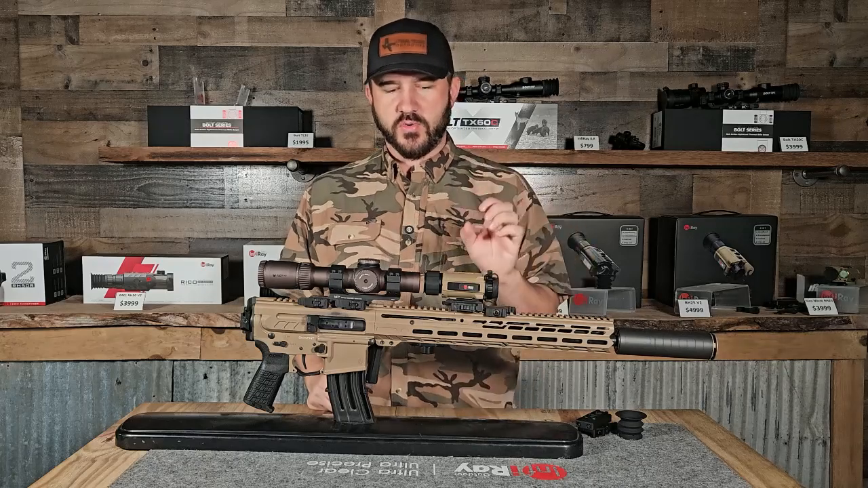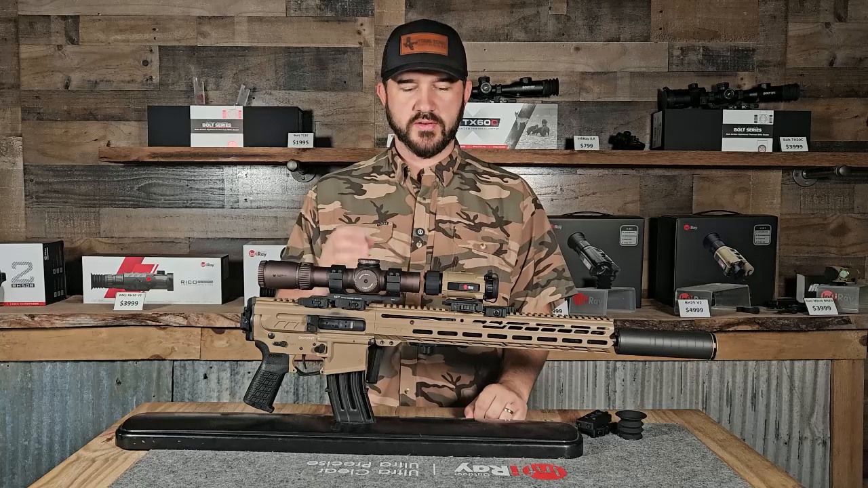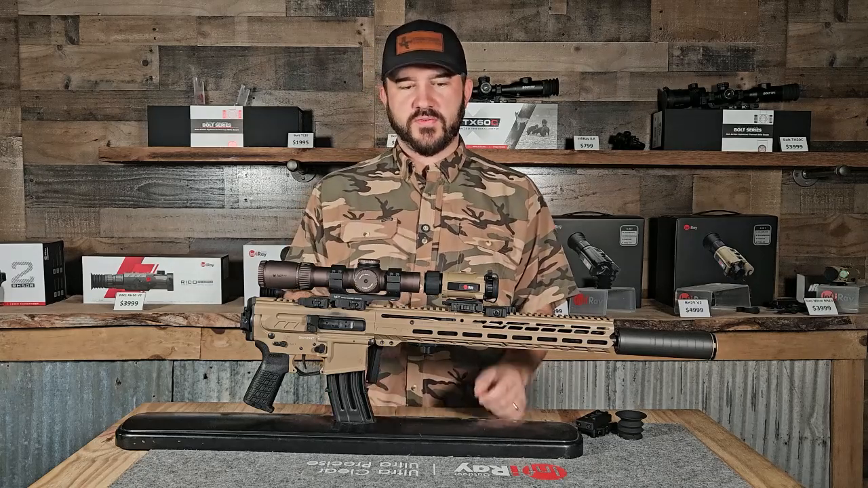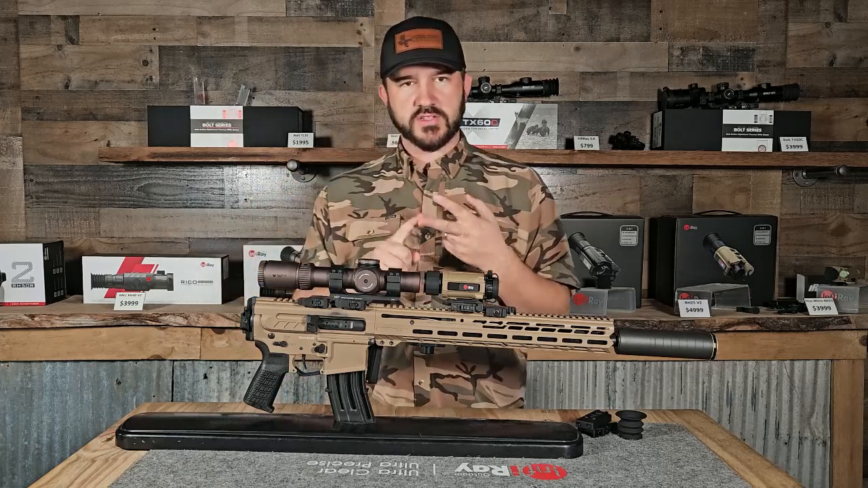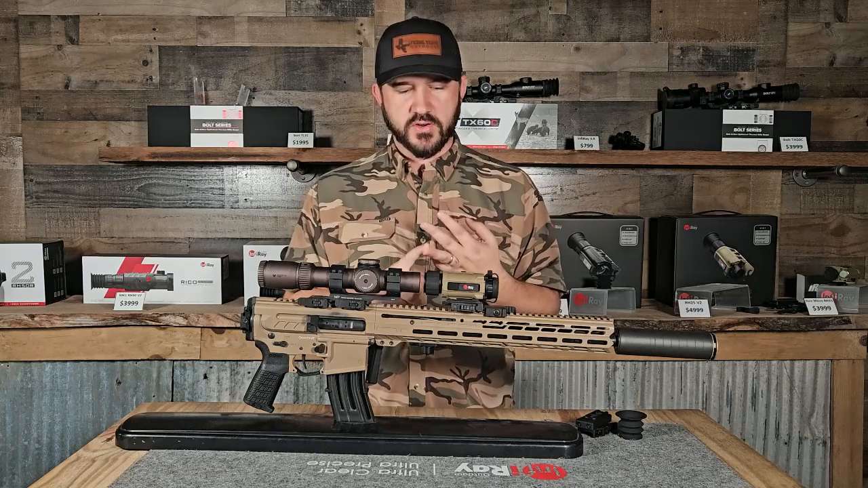Helmet mounted operation, you rotate over. Dedicated mode, of course, you just press the button and you go sighted in just like you do any other thermal that's out there right now. Different color palettes are in this thing now. We have colored crosshairs, you have multiple different crosshairs, lots of options here. You have 3 different zeros in here.